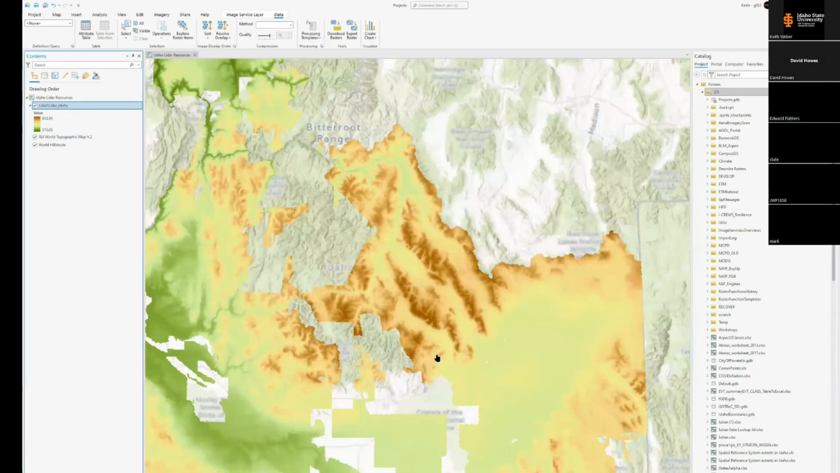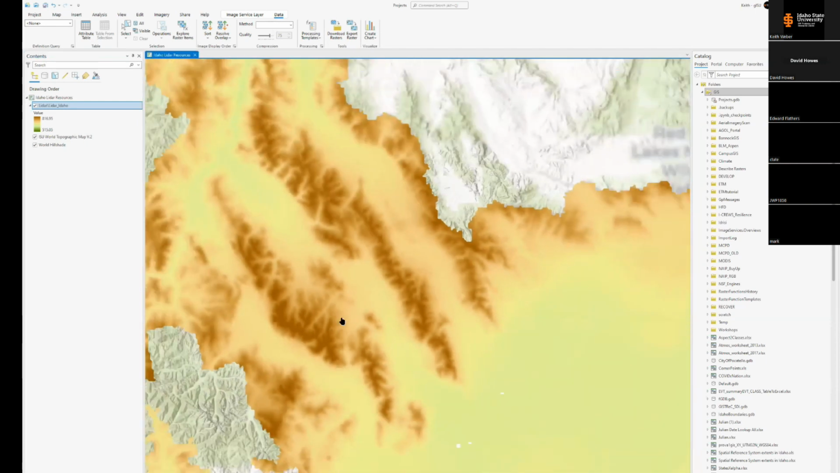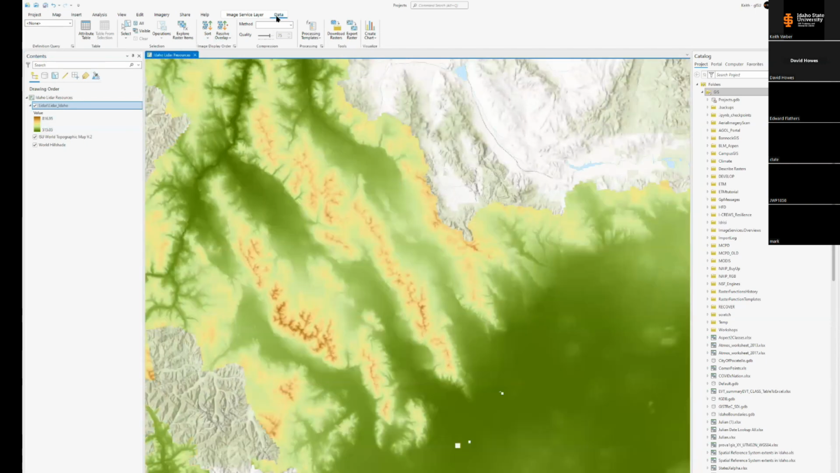This is it. This is real data. This is the real live LiDAR data. And what you can do is pretty much any analysis that you would do with downloaded data, you can do with this service. Now, there are some restrictions.